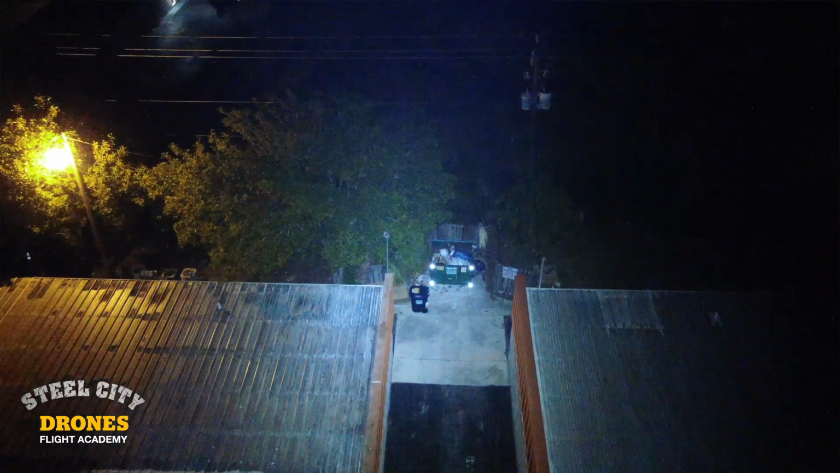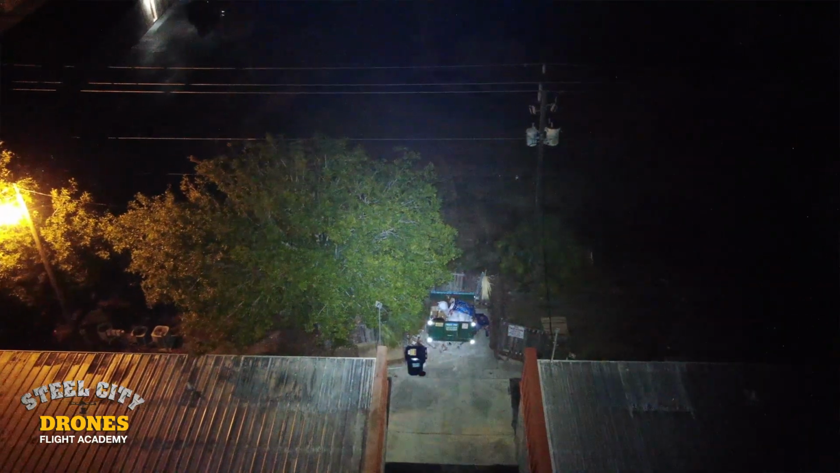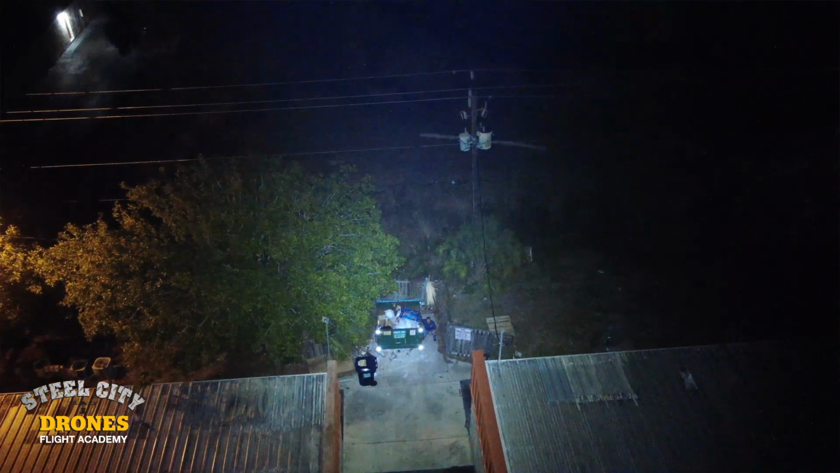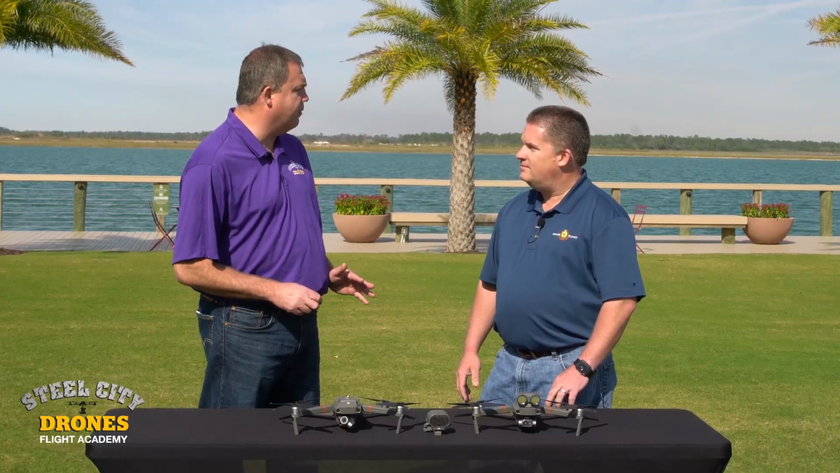And then probably the biggest surprise of how much people like things is this loudspeaker, because it lets you play a recorded message. If you're in public safety and you've got to get a message out to the area that you're flying in, or you need to tell the people out there to stand by or that you're coming to help them. I have to say, I was really blown away by the spotlight. You'll see the footage we're showing you right now on the screen. We actually wanted to light up a completely pitch black parking lot, and I was amazed by the output of that.